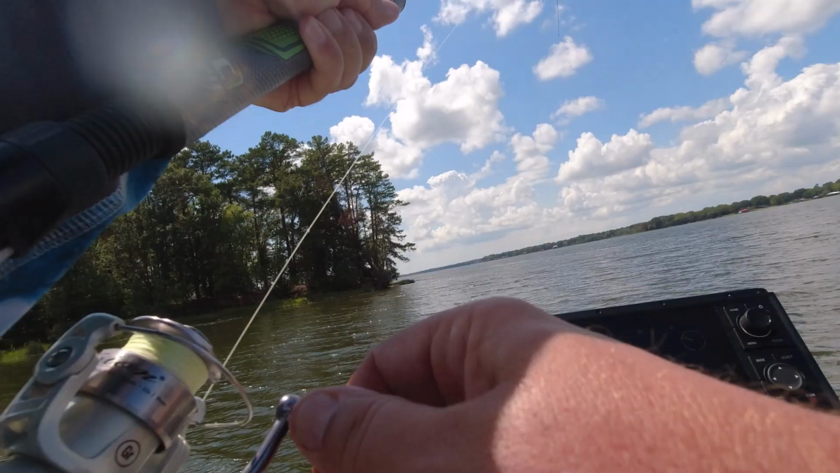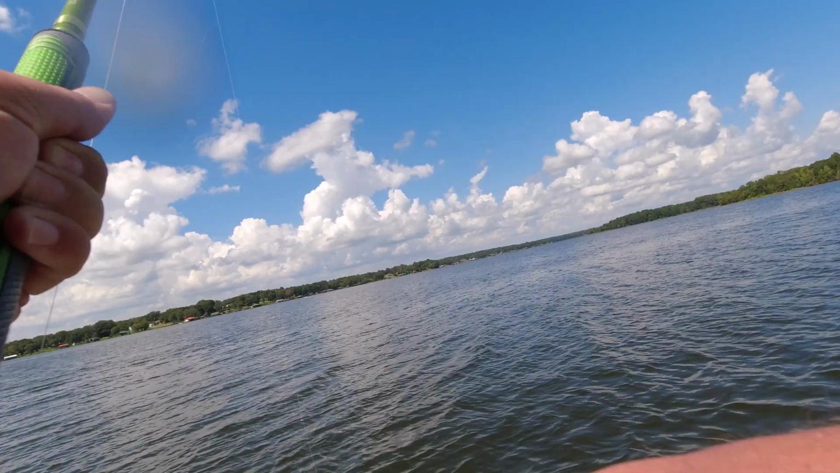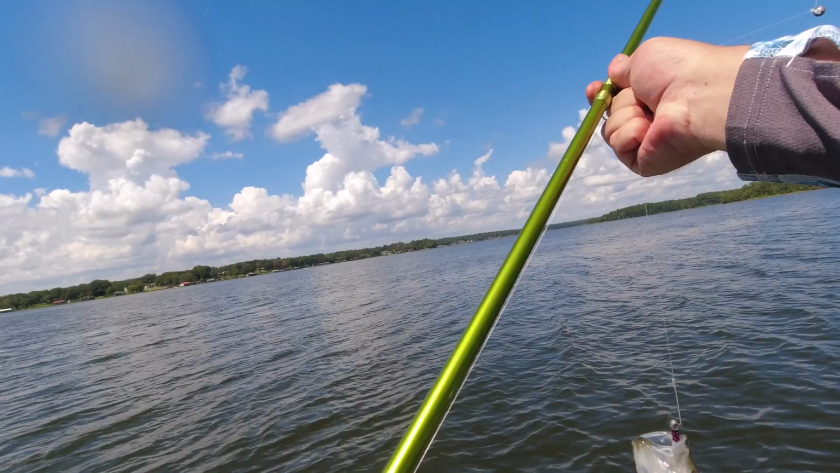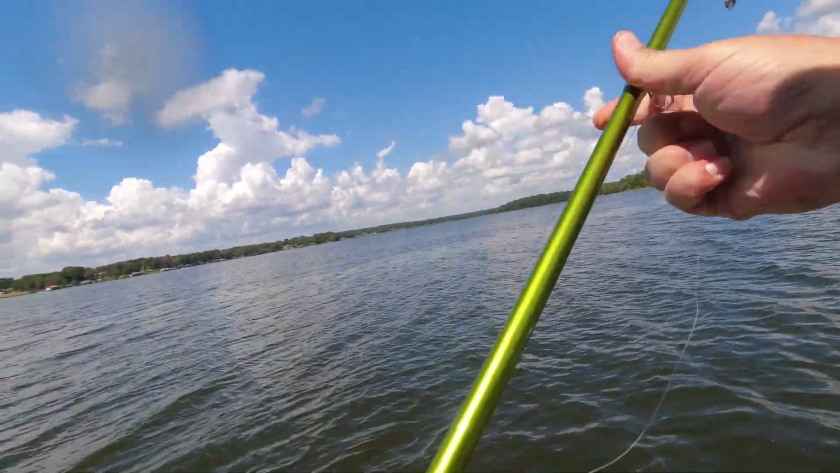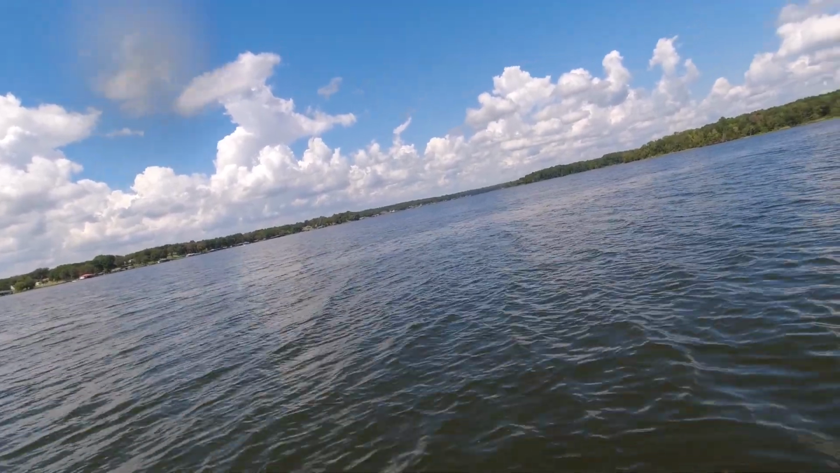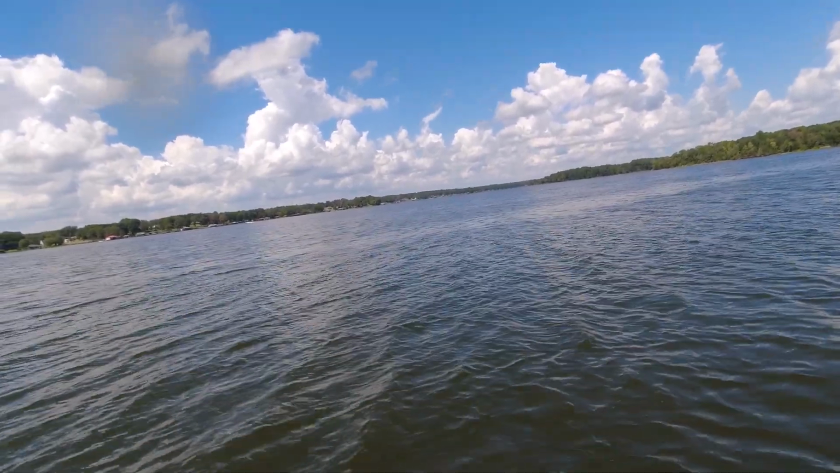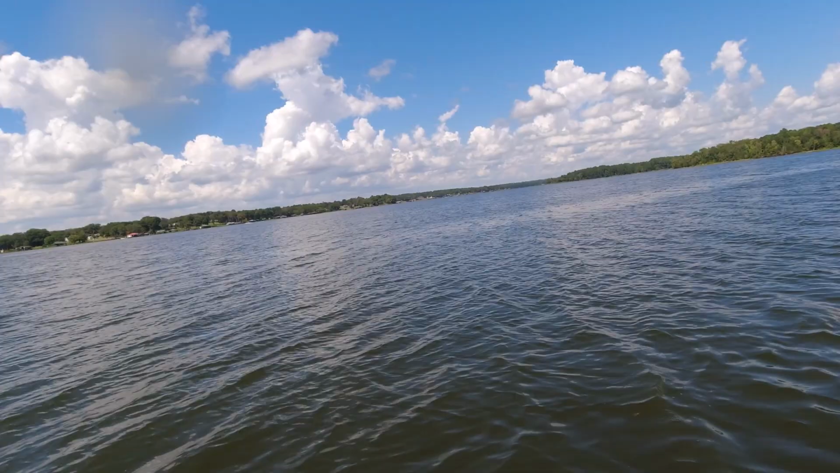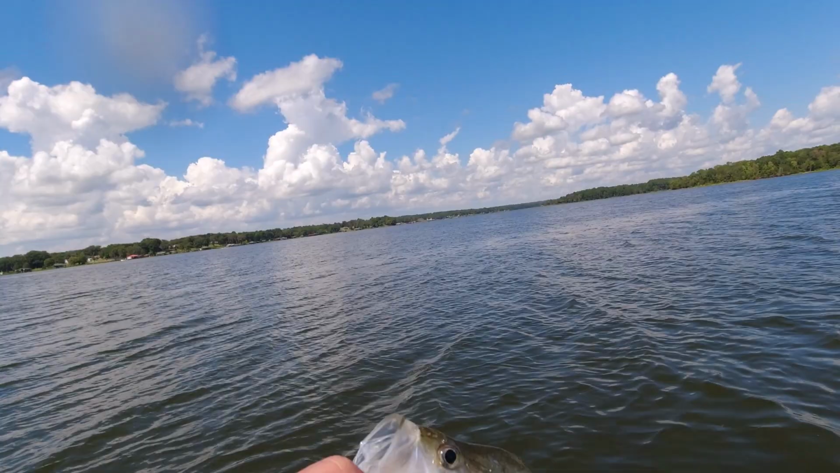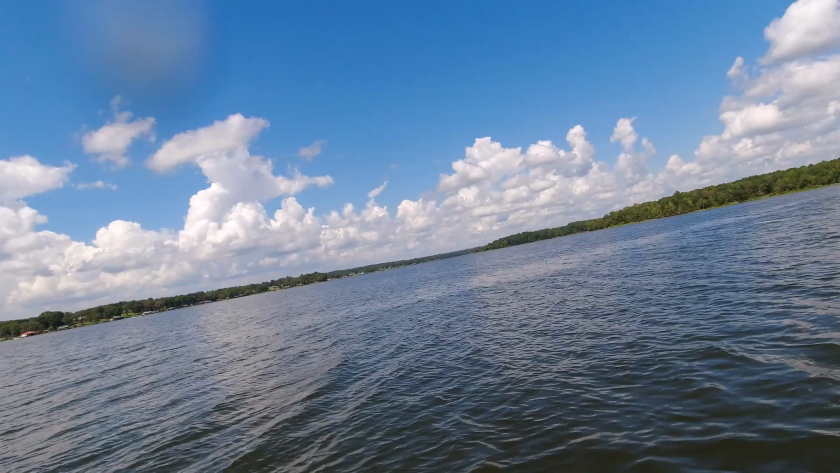That feels like a pretty good fish. Oh yeah. Another good one. Just dropping down on these small brush piles down here that's got 2 or 3 fish a piece on it. Another decent one. My hook is getting beat up.